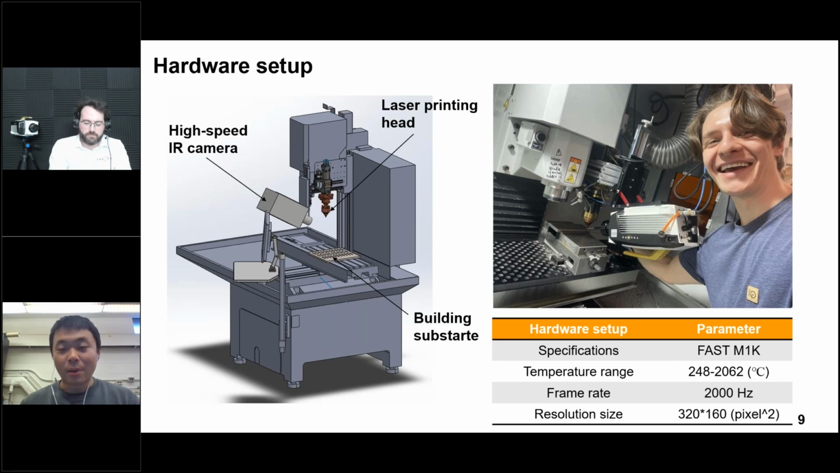We are trying to build it, and I think we already bought the window material, but we are trying to think about how we can assemble this window onto our IR camera, while we still need to keep the distance between the printing head and the protective window. So I would suggest you just prepare a window to protect the lens. All right. Yeah.